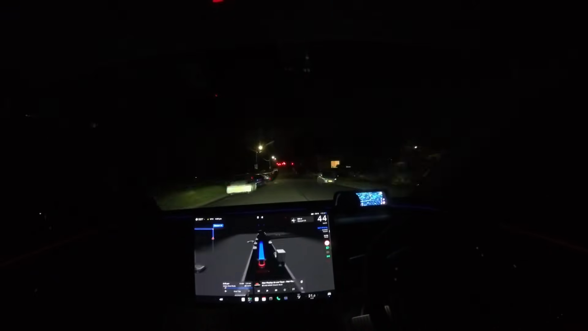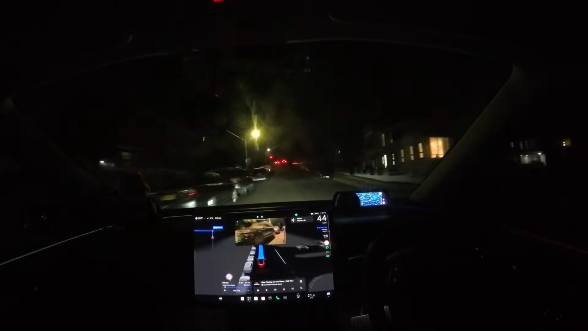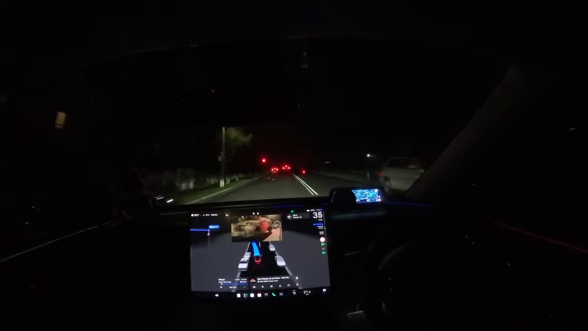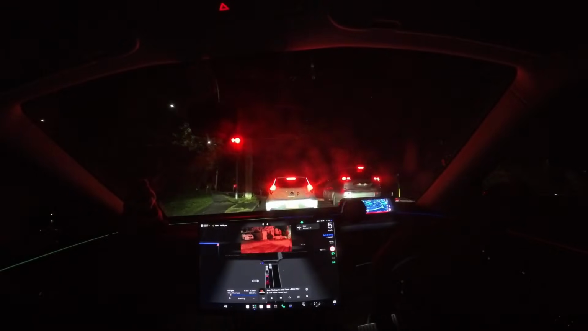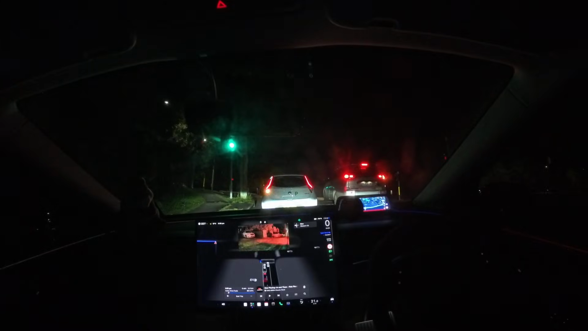This is a 50 zone. Normally it travels through at around about 30-40k through there, but it's a 50 zone. I did see earlier reports of V14 actually driving above the speed limit.